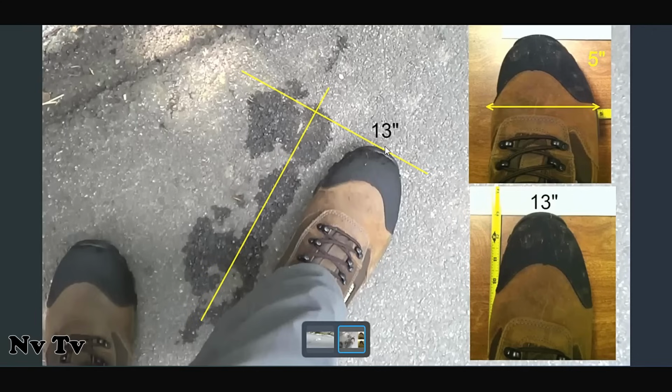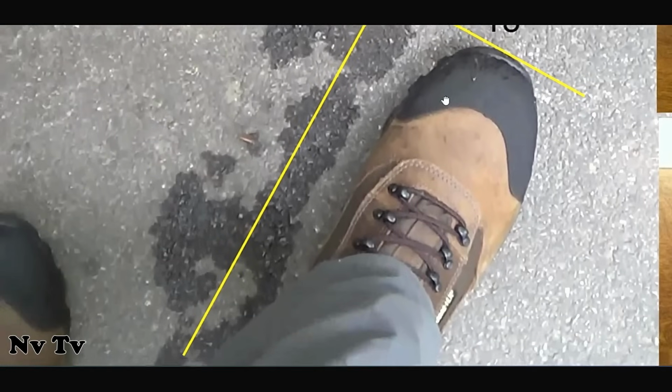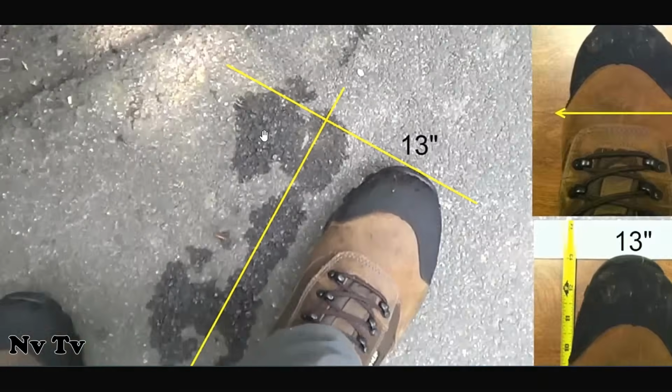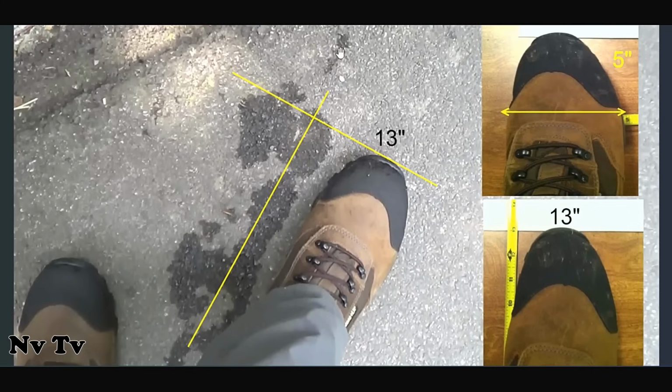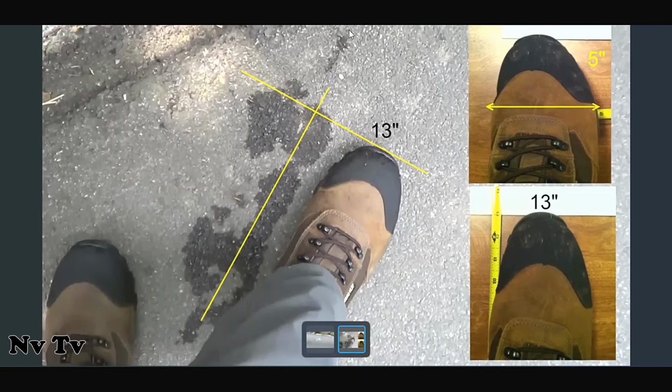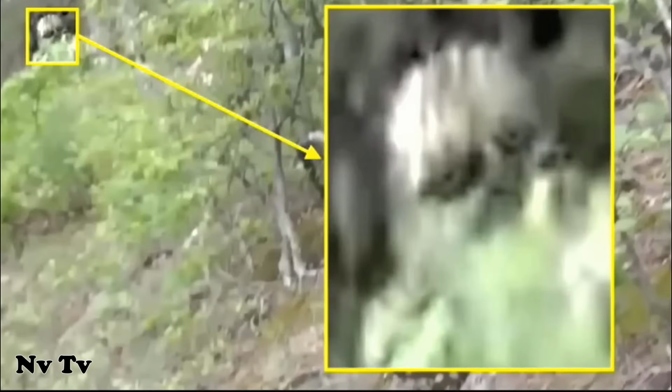My boot's 13 inches and the toe goes way out here. This is an 18, 20 inch footprint at least. You can see the heel and the ball of the foot, and then one of the toes, still wet. So like I said, we're probably talking an 18, 20 inch footprint. That's a monster. And he had just literally come up out of the creek and crossed over up Rowan's Creek. Of course, I didn't see anything once I got up in there.